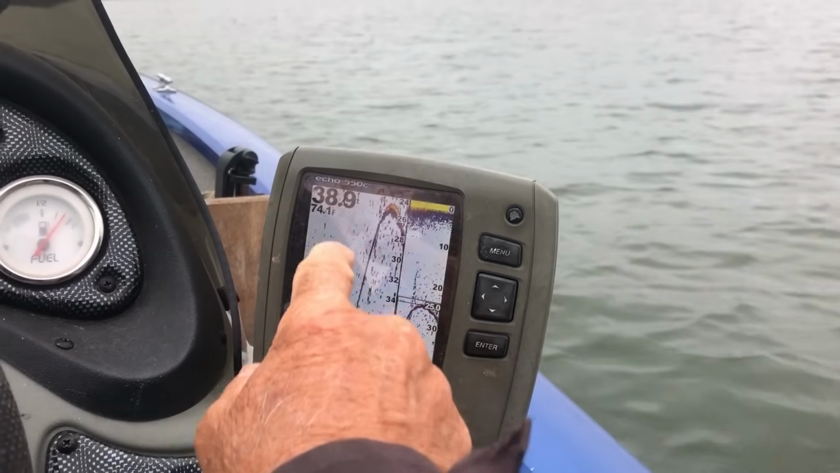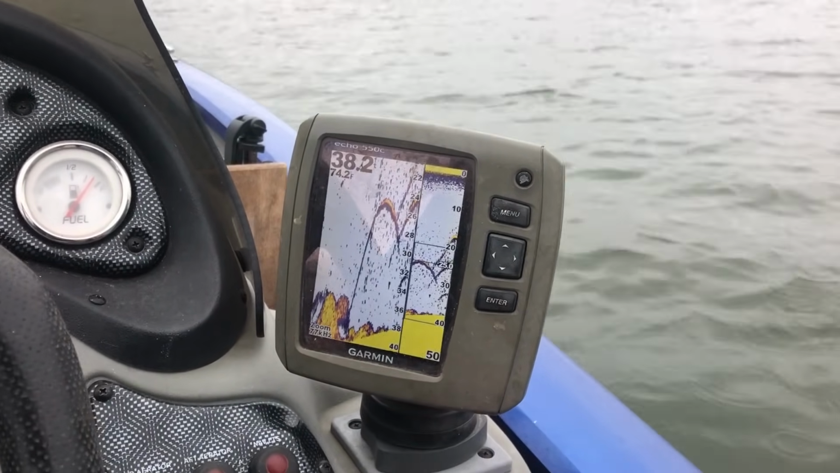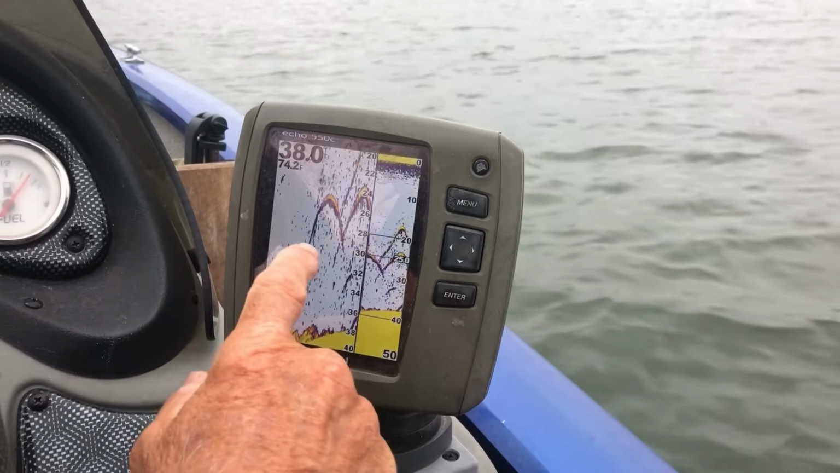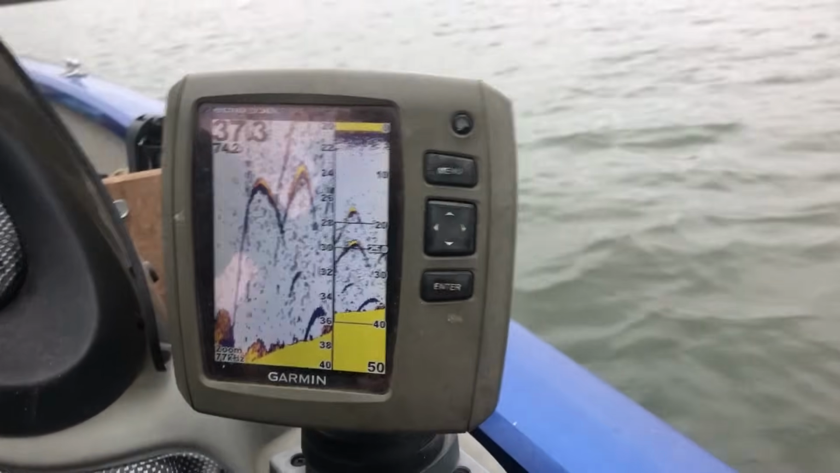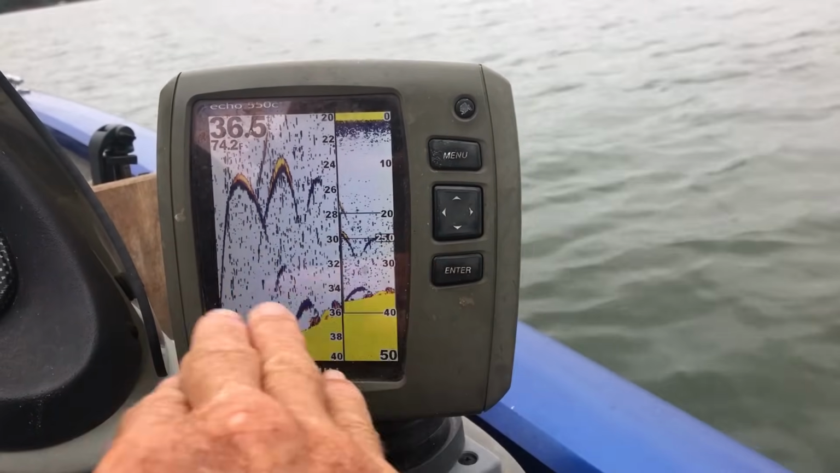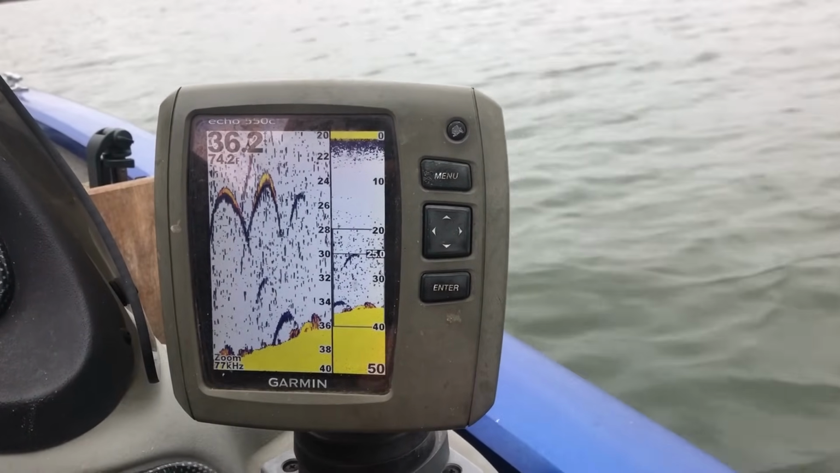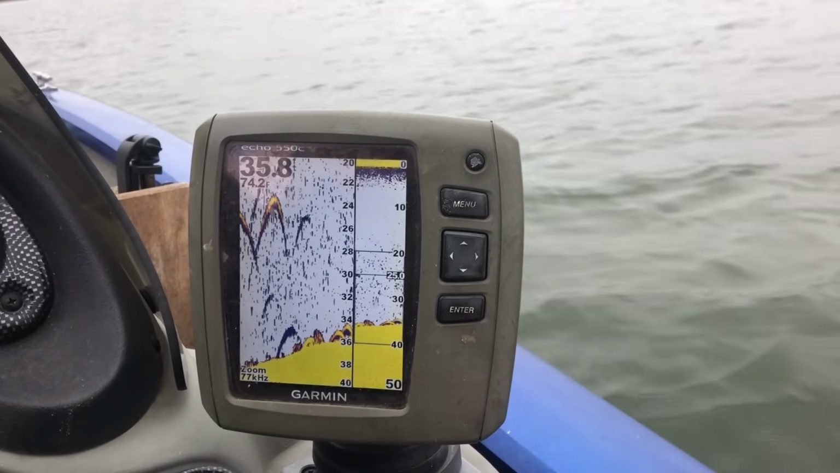We're getting 39 foot of water, and I'm just gonna cruise over here. I don't normally do this, I just start fishing. But let's see what's on there. You see there? There's a couple of bass right in there. See them up? See them big hooks? There's bass in there, hanging suspended off this point, on the side of this point where I've been catching a lot of fish. And it is a good bass area.